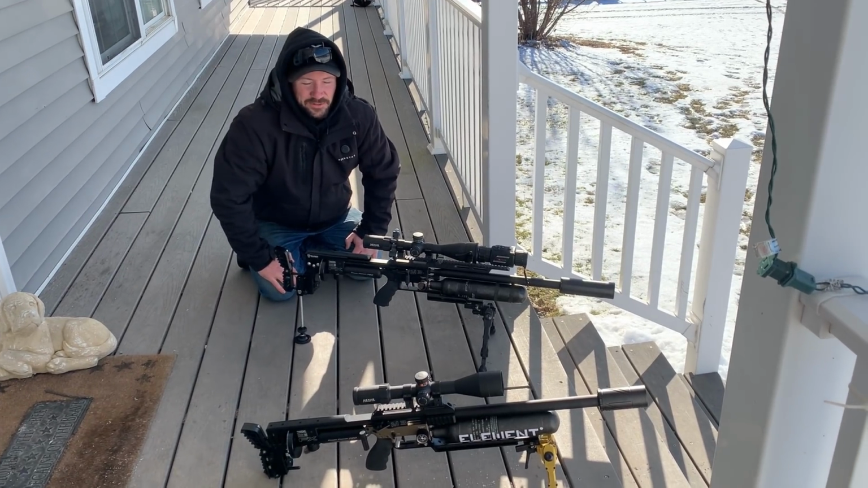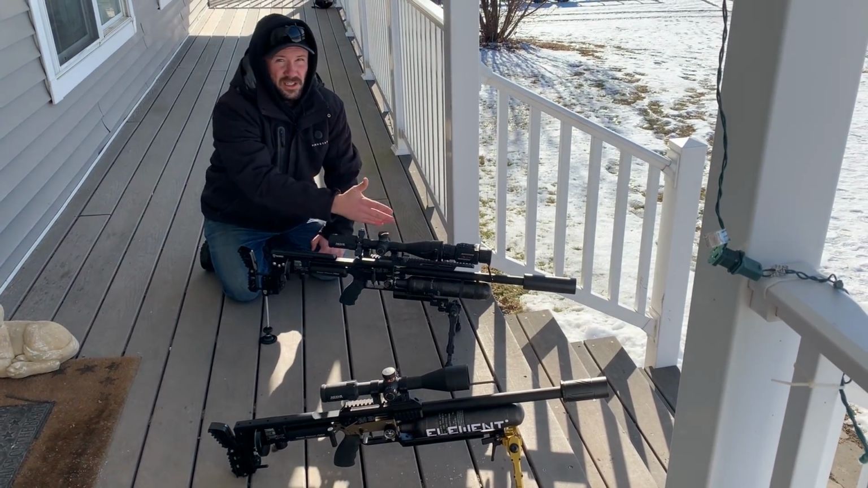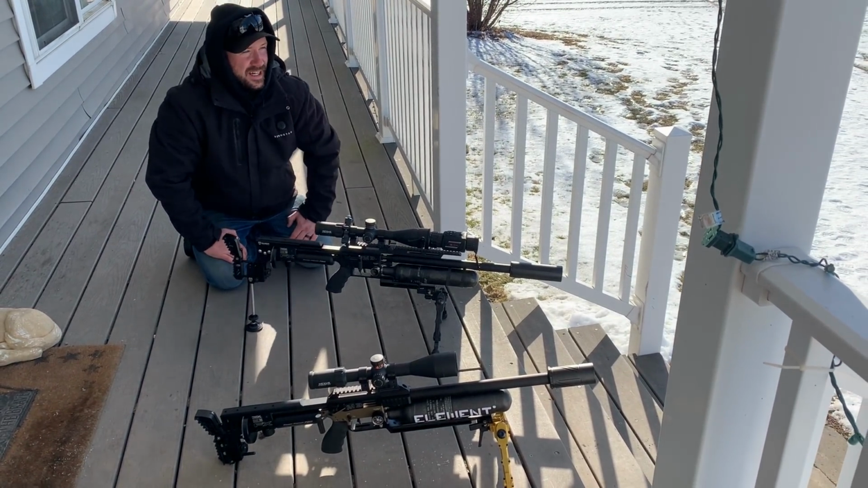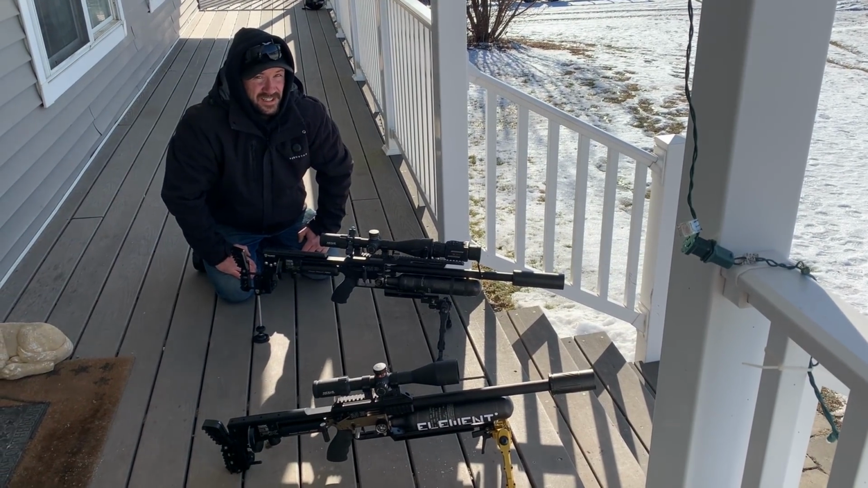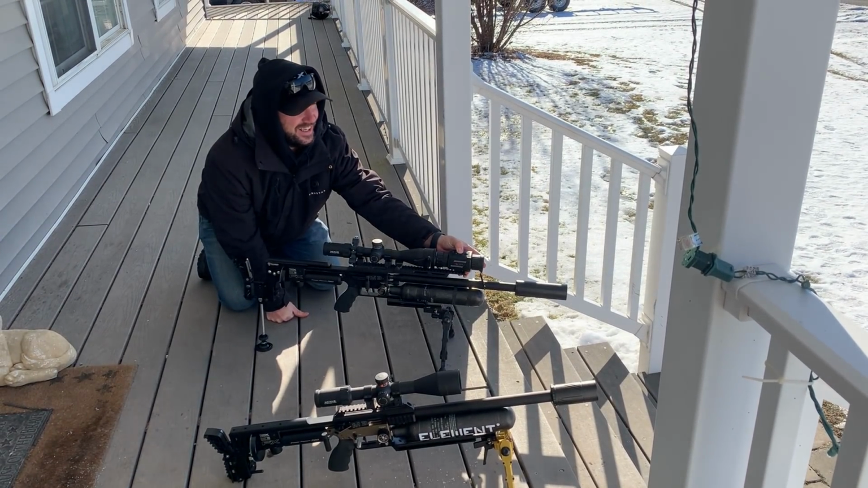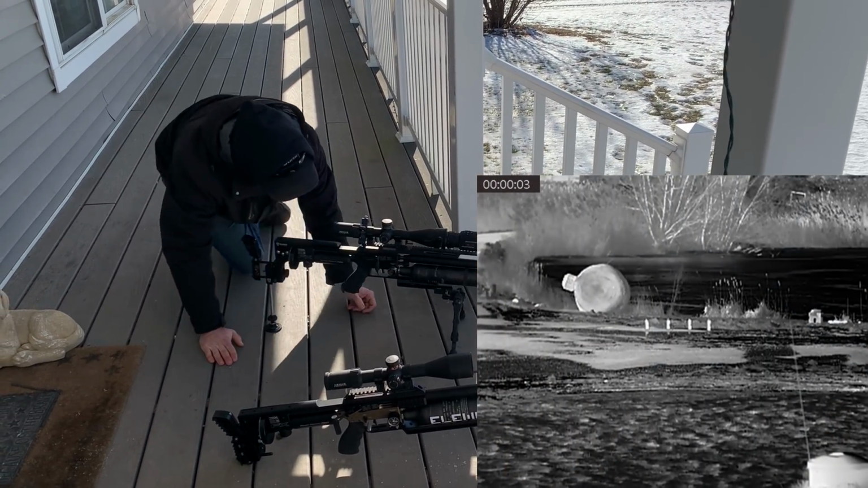Hey guys, we're out here freezing our butts off. So we just wanted to show you that you can take it from one gun to another as long as you have the same size scope. These both actually happen to be Element Nexuses. We're getting 10 to 15 mile an hour winds with a 20 mile an hour gust here and there. So if it takes me a couple to hit, that's my bad. But we're at 50 yards, and we're gonna pop some water bottles here.